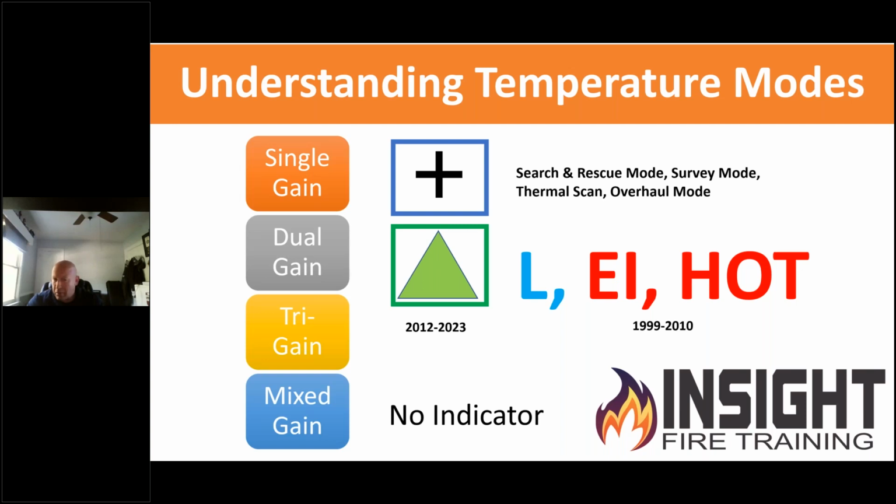Because I'm not. There's only one manufacturer on the market that has mixed gain mode. That means I point, I see, I communicate. I don't have to wait on the triangle. I don't have to realize if I'm in a different application mode. The camera does it automatically, and I can be more effective, and that's the Seek Thermal brand.